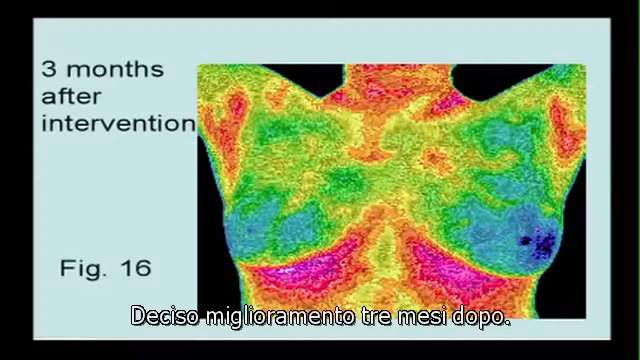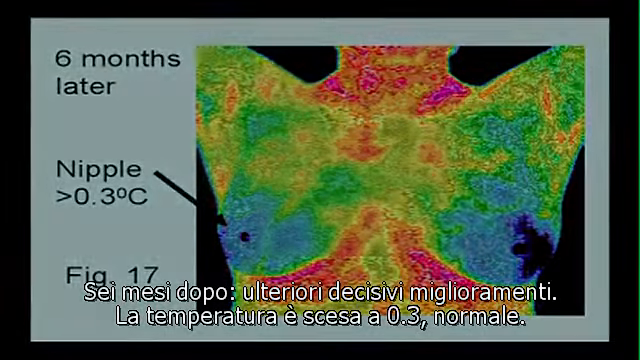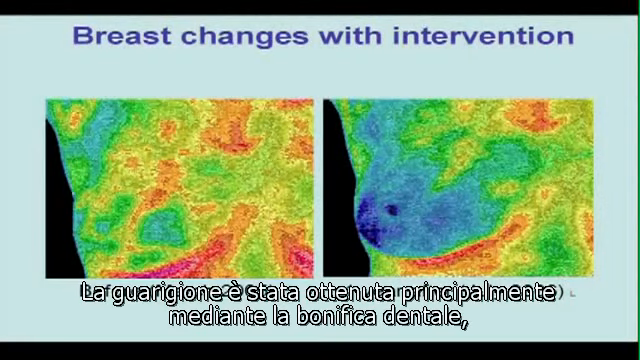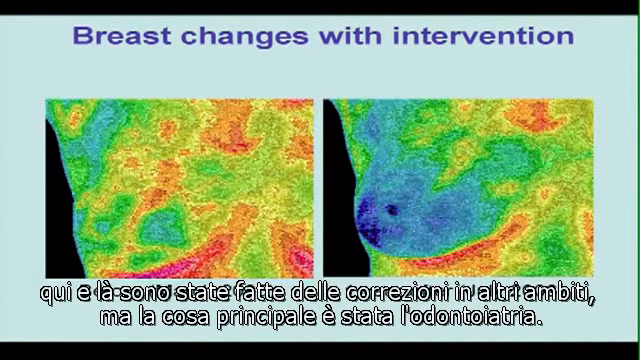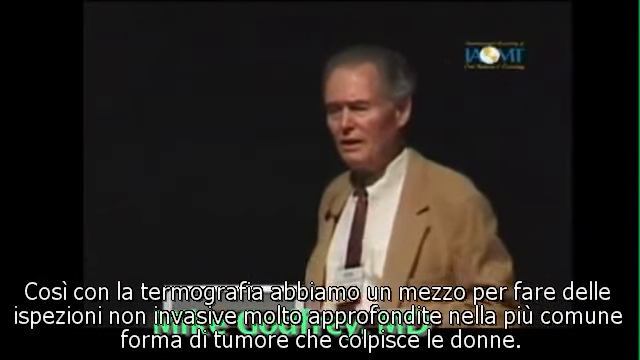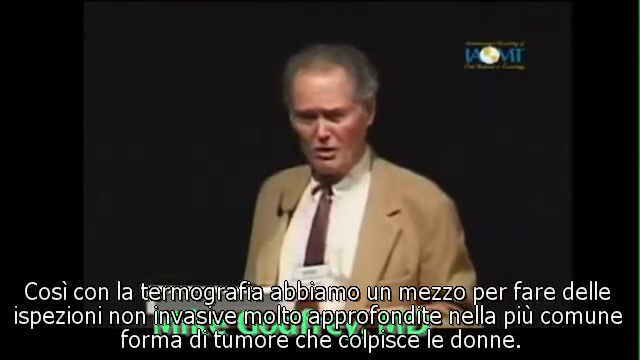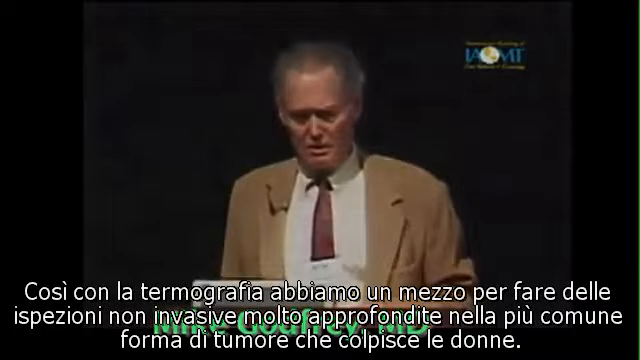3 months later, looking better. 6 months later, looking even better. Nipple temperature down to 0.3, so normal. So before March it was that, and 1 year later it was that. Basically by including some dentistry and a few other bits and pieces, but the main thing was dentistry. So we've got a tool here with thermal imaging that can make inroads into the commonest form of cancer in women.